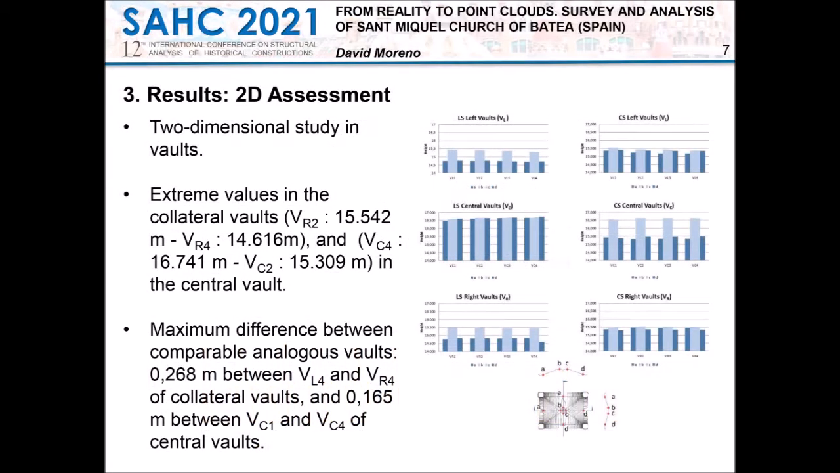Finally, the 2D study of the vaults, made from the registration of the points located on axial axes, determined their geometry. The y-coordinate of selected points is registered based on a common horizontal reference plane, located at an average height of the pavement of all the sections. This figure shows the values obtained in the vaults located on the left and right of the central nave and the vaults of the latter. Here you can see the extreme values in the collateral vaults and in the central vault.